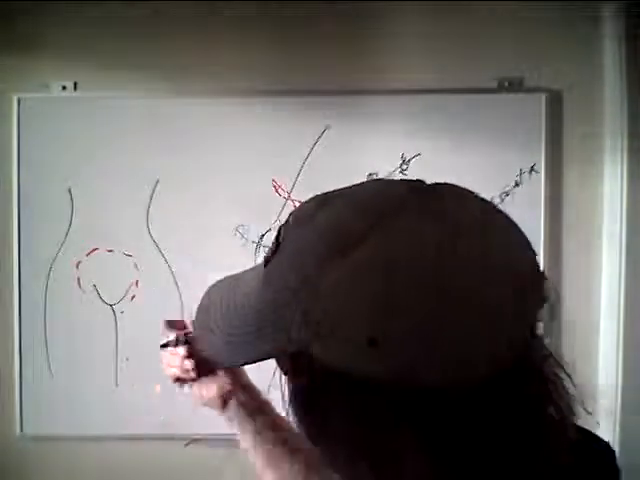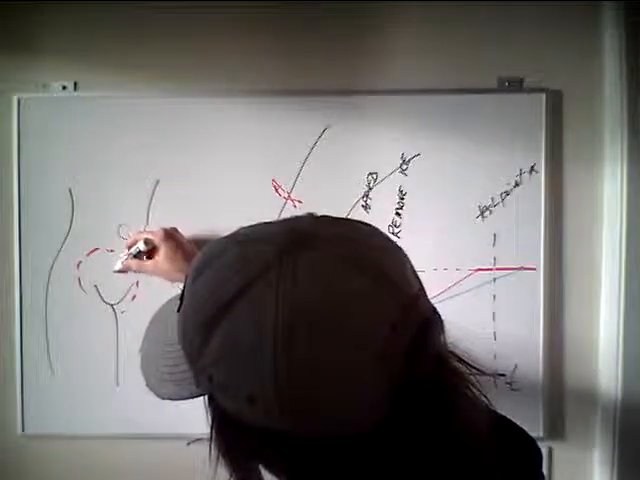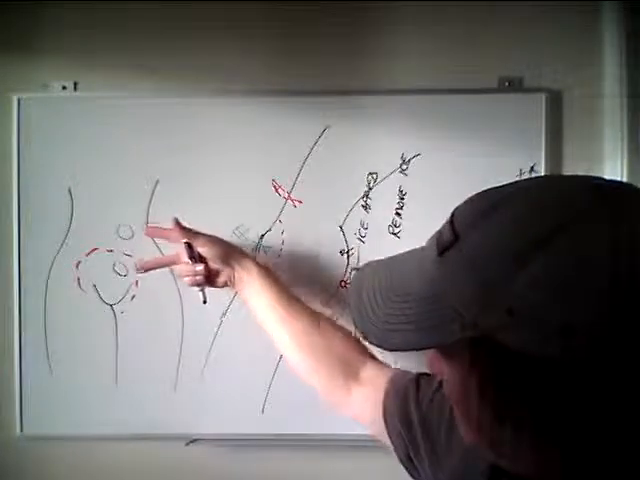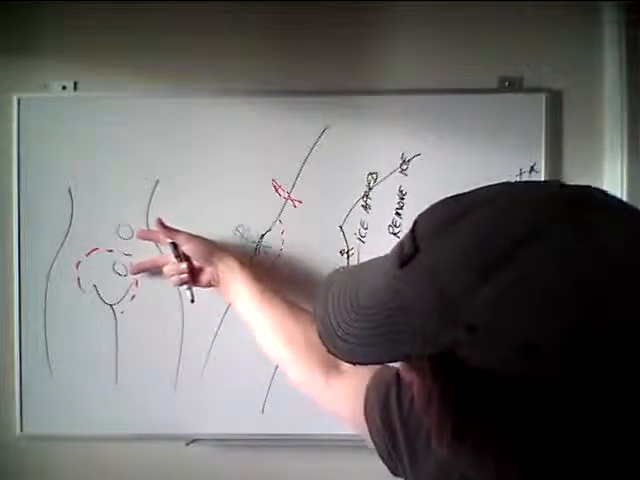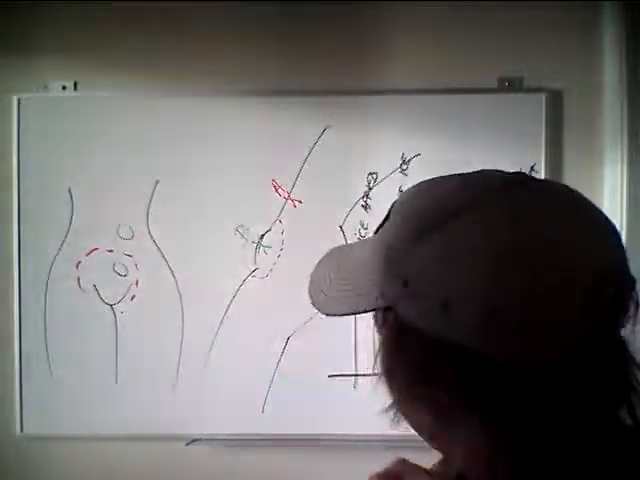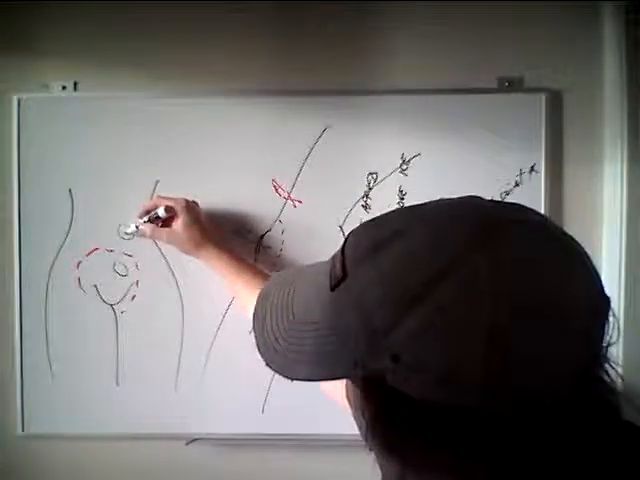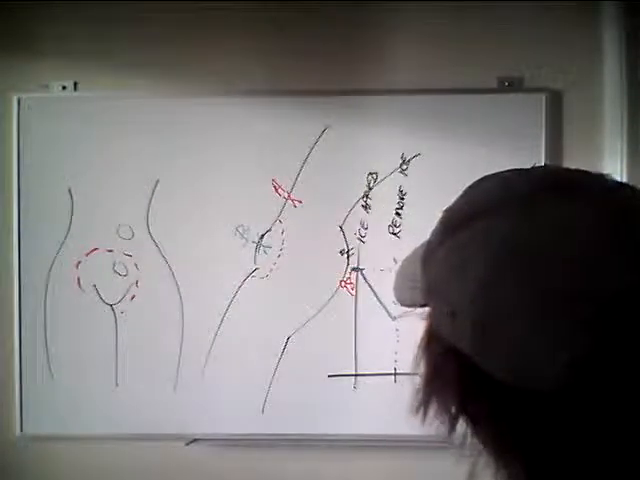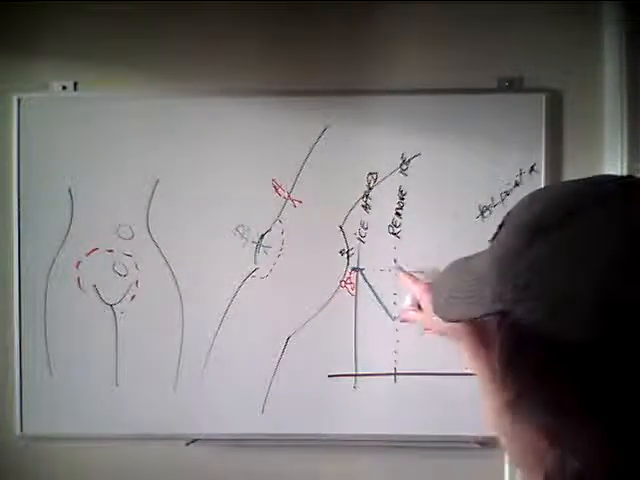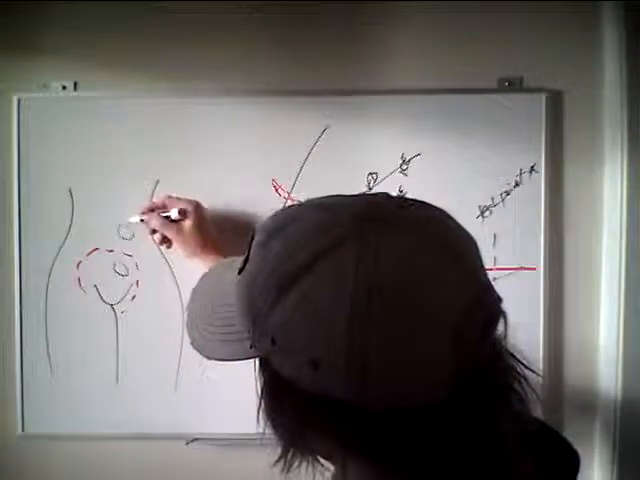Well, this is what did happen. What happened in the video was that when I pulled the ice away, I used ice cubes, and I put them simultaneously on these 2 points together with my hand, and I waited for about 10 to 12 seconds, and then I pulled it away, and then I watched over time. I waited for like 20 minutes from here to here.